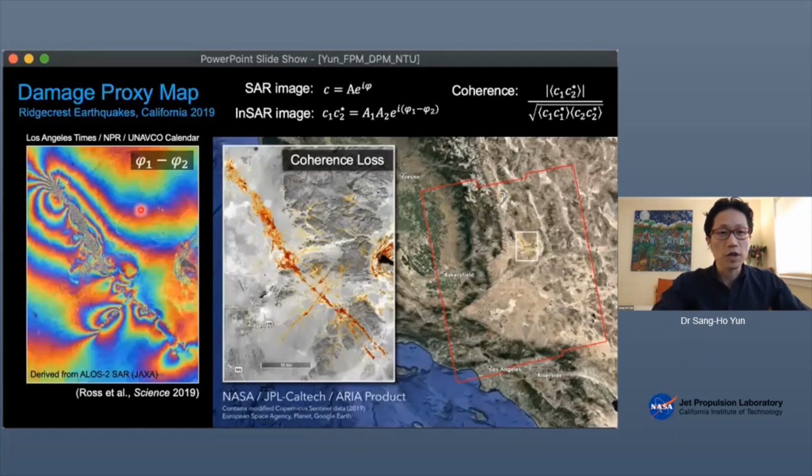So, for example, in this case, one color cycle represents 12 centimeters of displacement in the line of sight from satellite. So what you do is, if you want to know this amount of displacement, this part of the ground, you just have to count the number of the fringes, like 1, 2, 3, 12 centimeters times 3 is 36 centimeters here with respect to this portion of the ground.